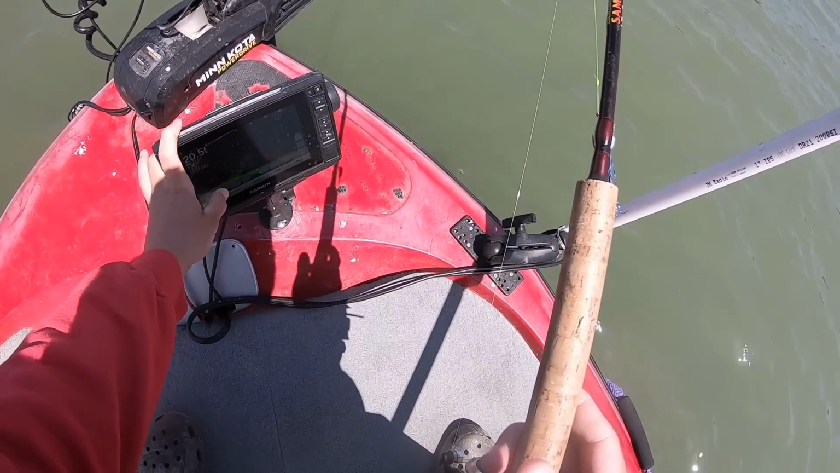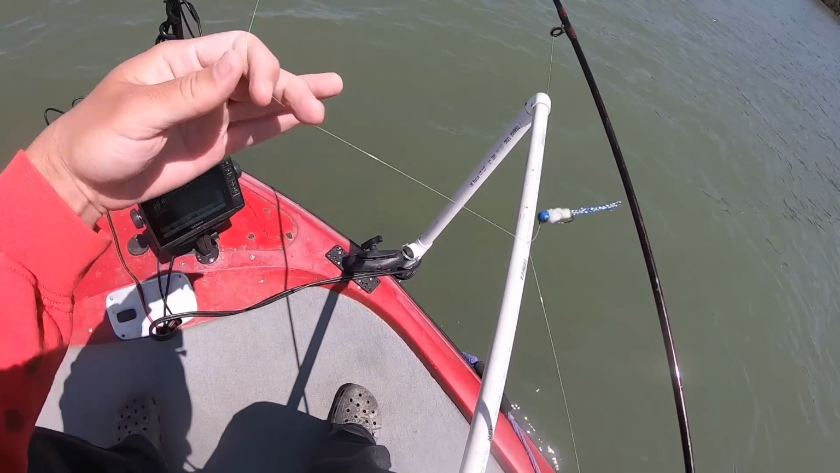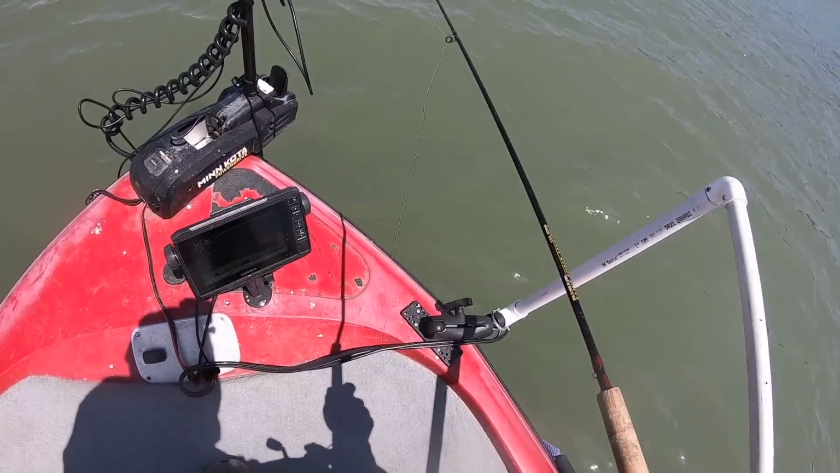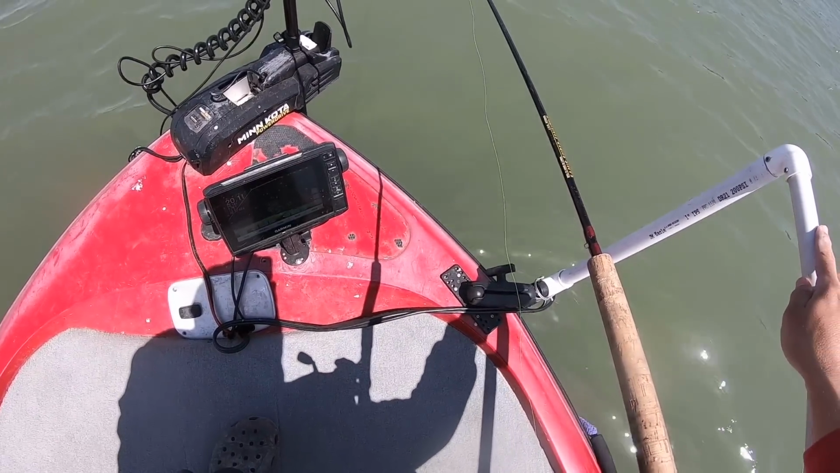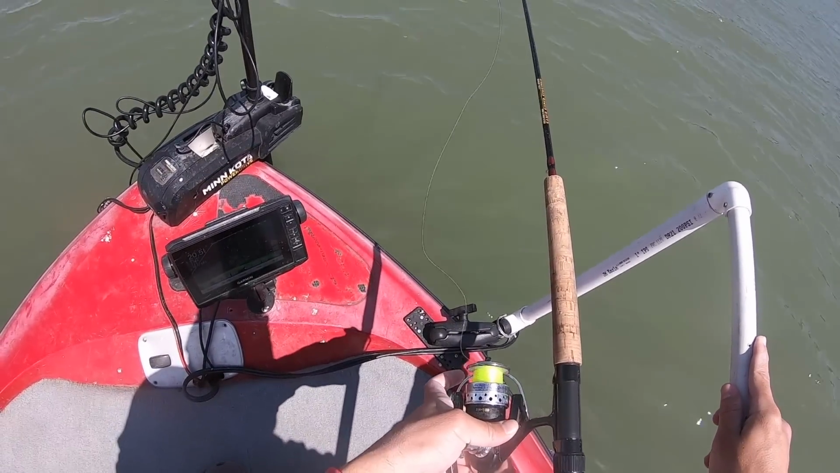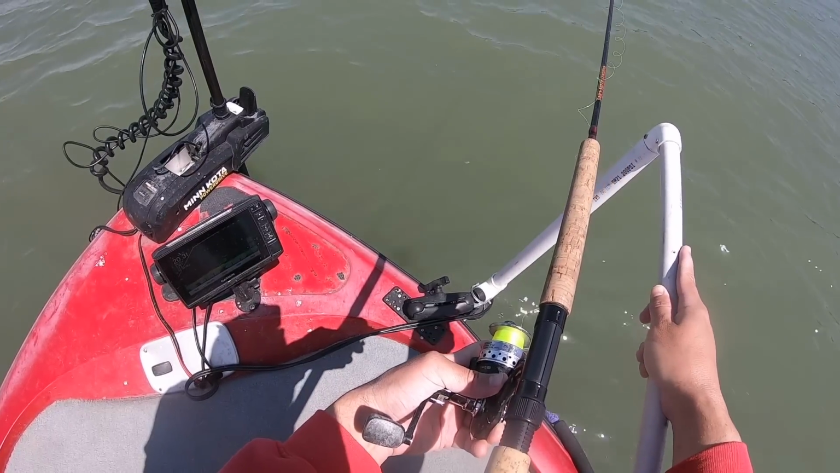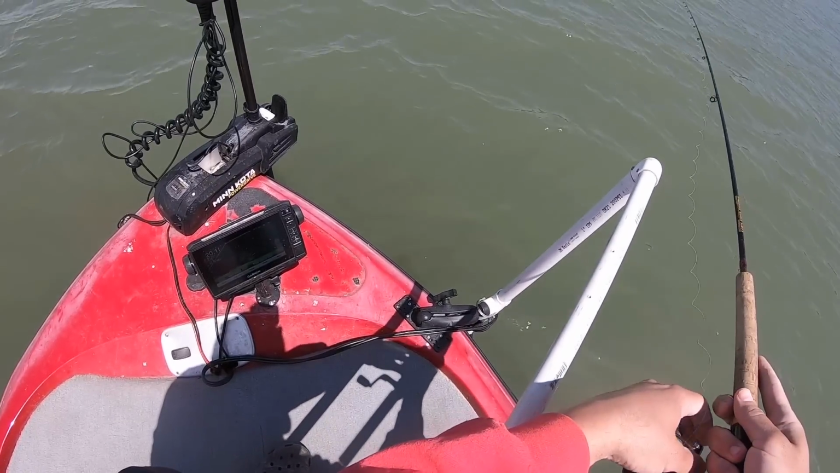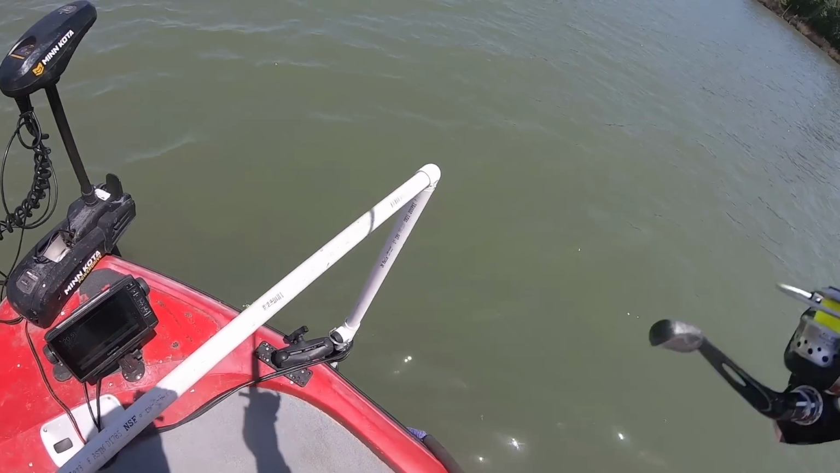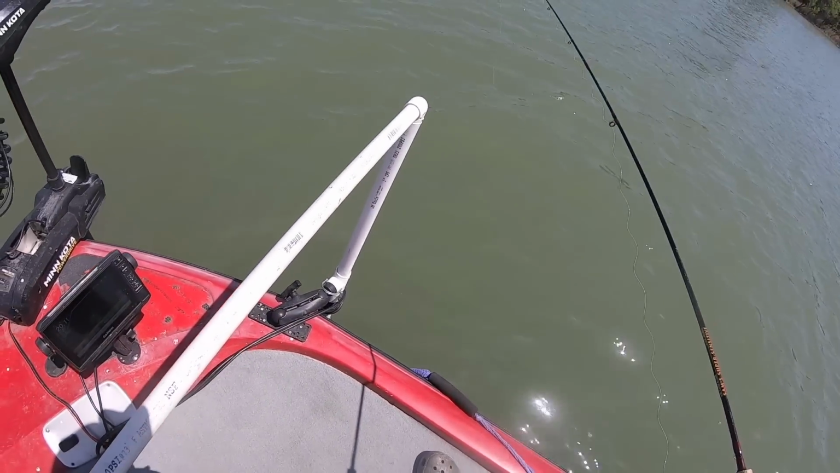All right, so we're not gonna fish this long. I just want to drop down and confirm. What I like to do is confirm that those are crappie, because sometimes they could be bluegill, some other species. So we're gonna drop down on these guys right up here. There's some good fish right there, whatever those are. Get ready, because we're about to find out real quick whatever they are. He bit it. I don't know if y'all can see that, but those fish are super active sitting up top.